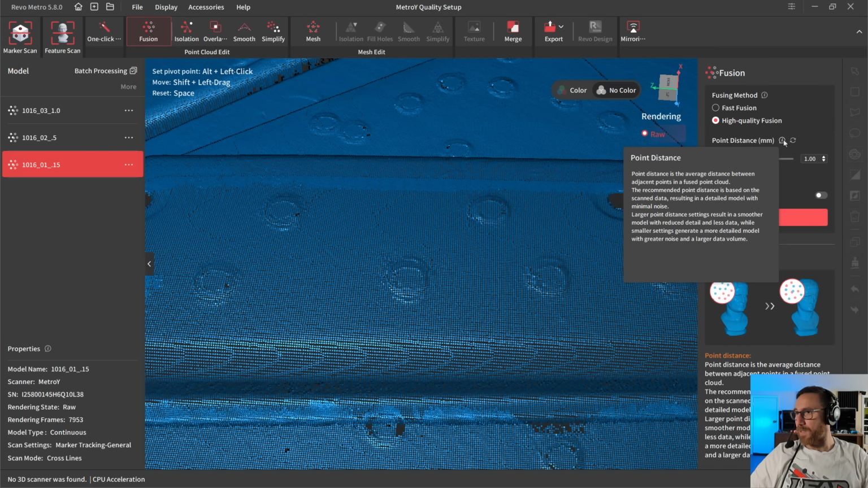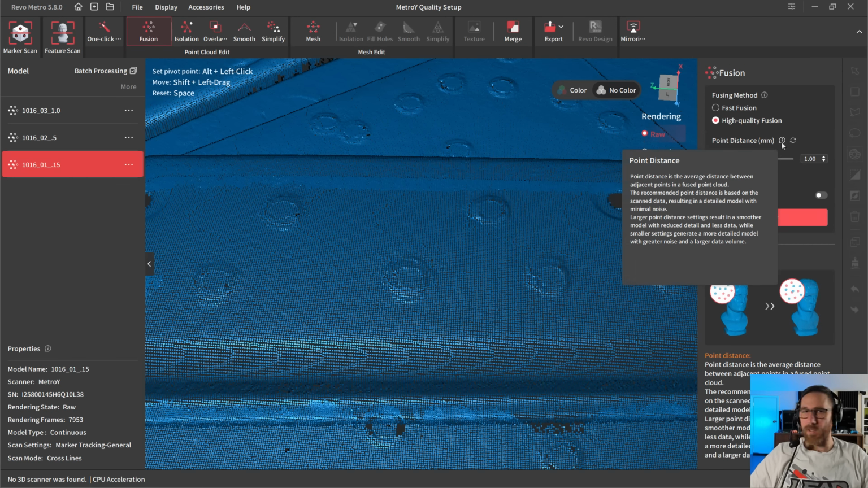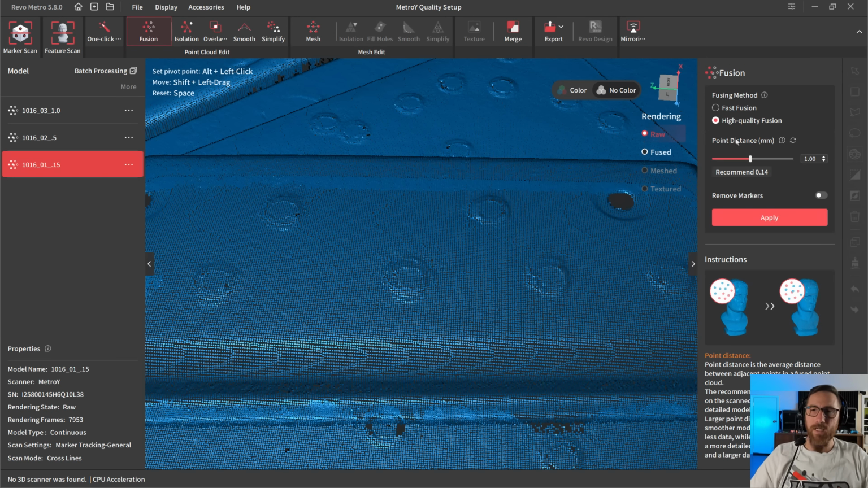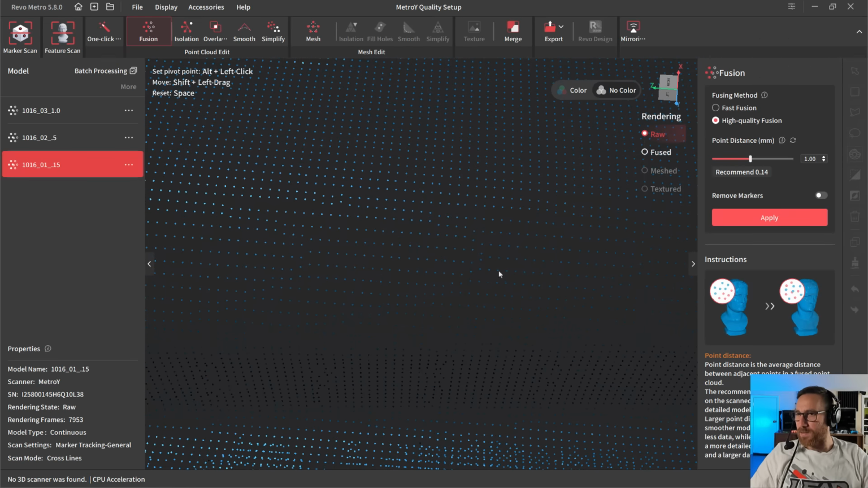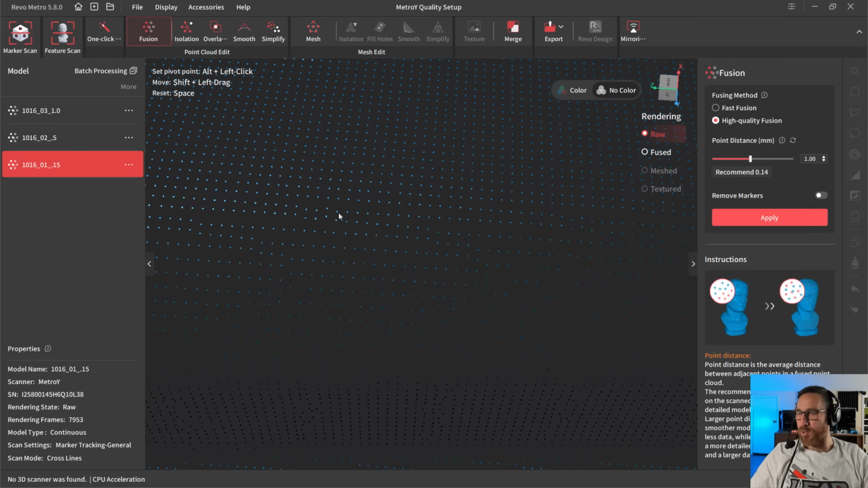The next step is the point distance. Now, this is actually really important because the point distance does not have to exactly match your scan settings. And generally, there'll be a recommended number. You can see 0.14 is the recommended number here based on the number of frames and ultimately the raw points that we've captured. And what this is really looking at is how dense is the raw data that we've captured.